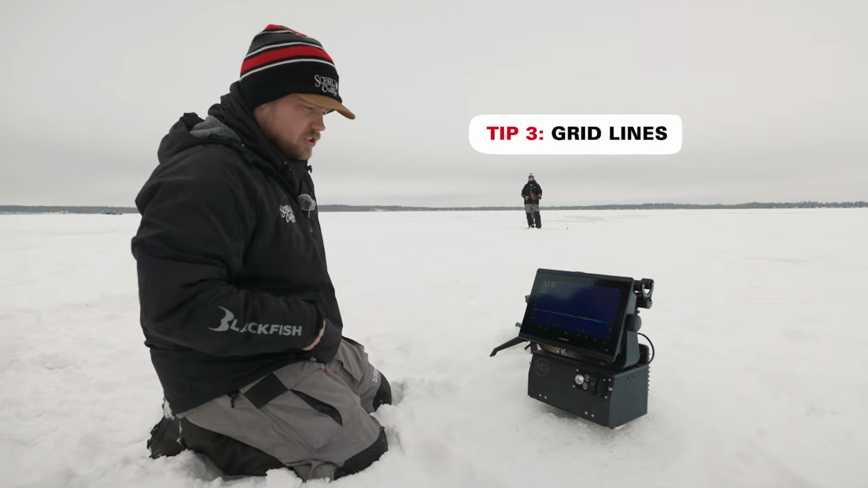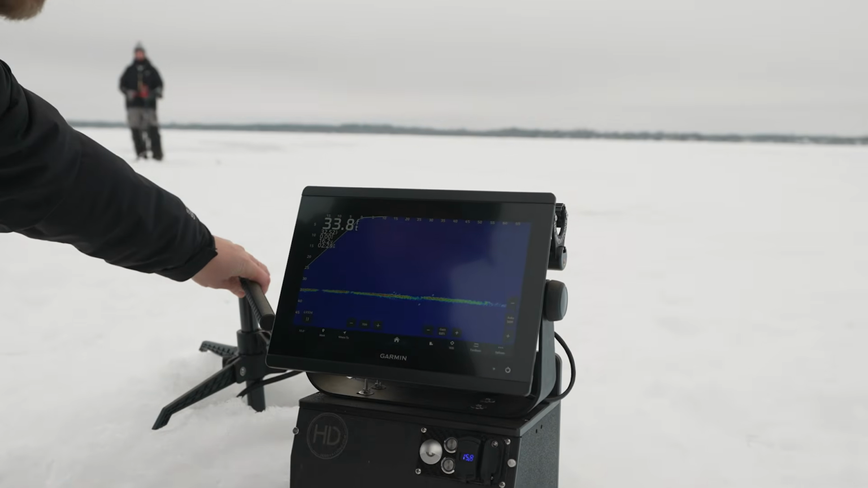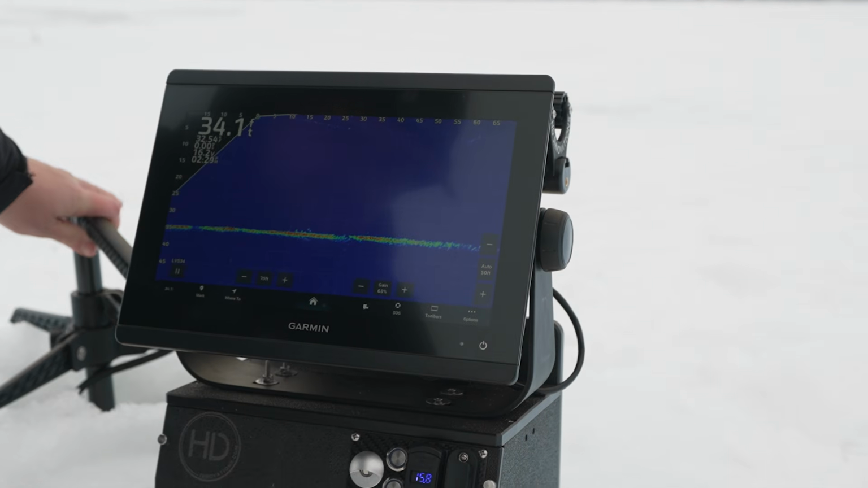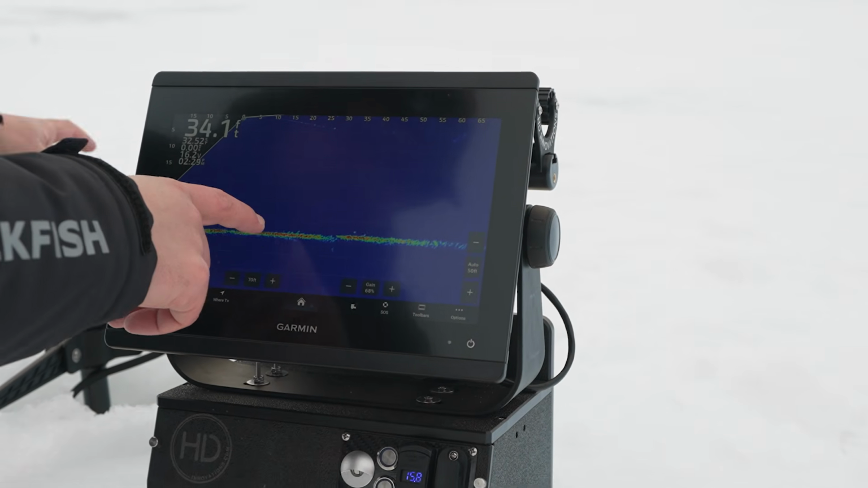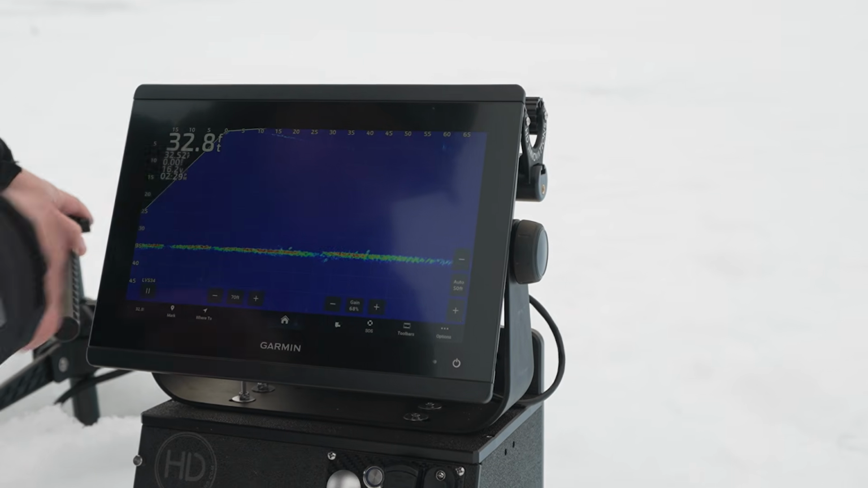The next tip we're going to touch on is going to be the grid lines. So right now I have them on. It's kind of a personal preference. Some people like them on, some people don't. The nice thing is, in a scenario like this, we have a few small perch sitting here on the bottom. So if I didn't have the grid lines on, I wouldn't know exactly where they're lining up on top.